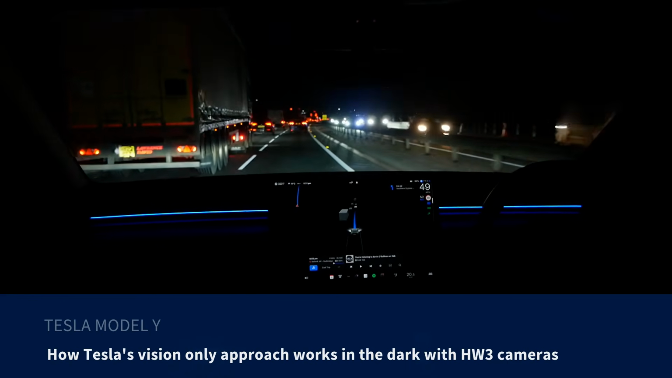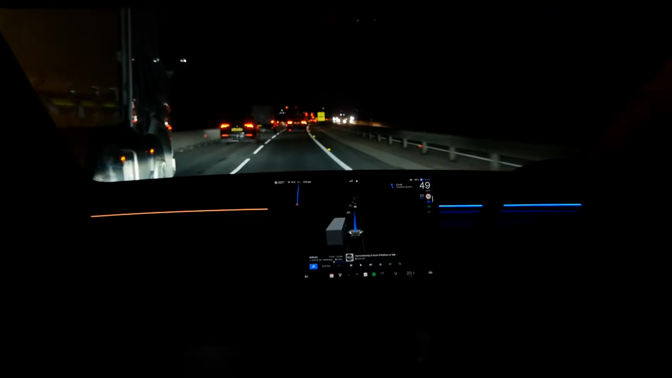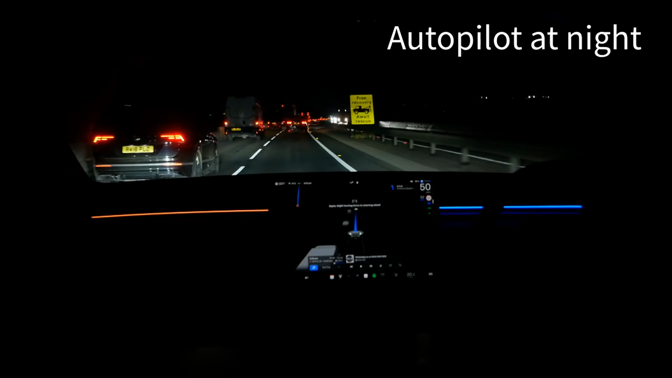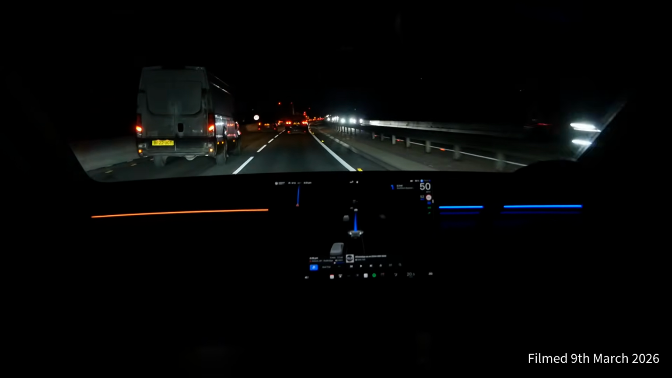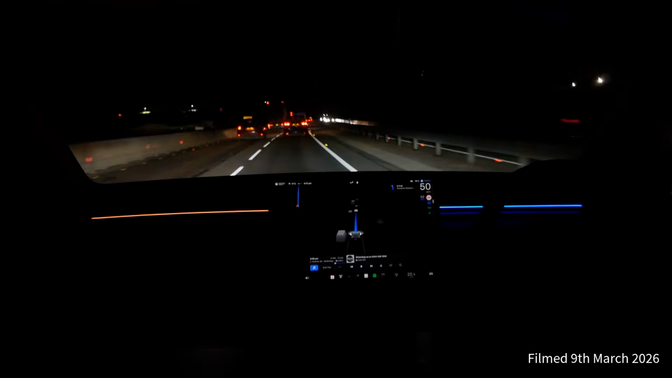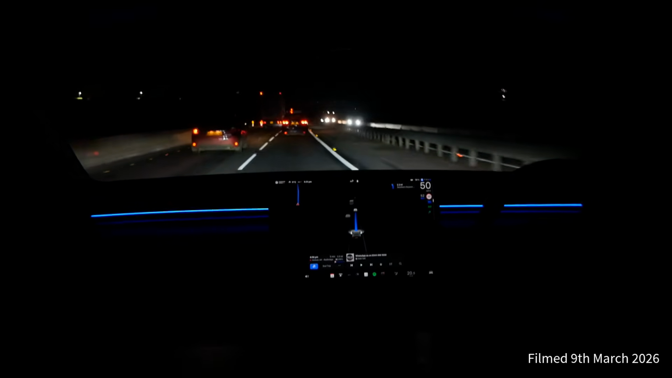Autopilot obviously relies on 8 cameras around the car. The 3 at the front at the top of the windscreen are being assisted by the headlights. The 2 on either side and 1 at the rear are just looking into the darkness. But they also have to cope with being blinded by other car headlights, as they're at the same height of those 2. Tesla cameras don't see like our eyes do.